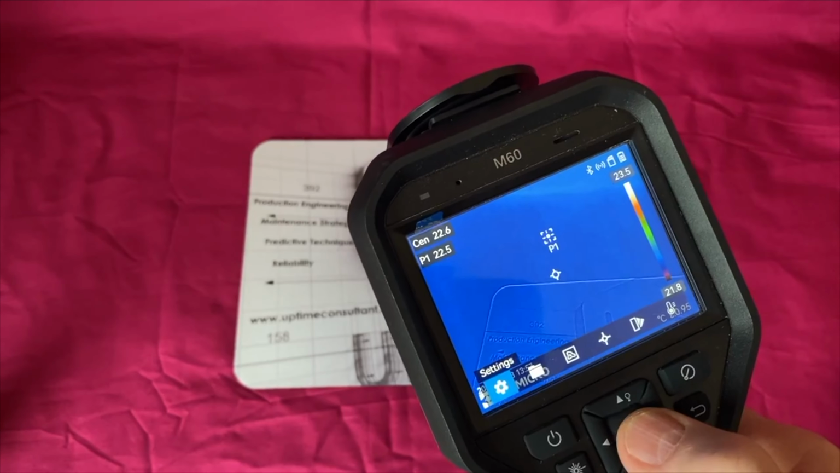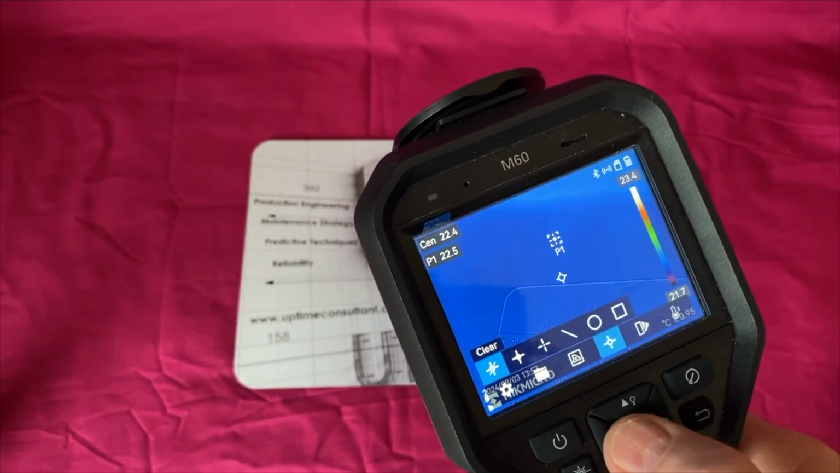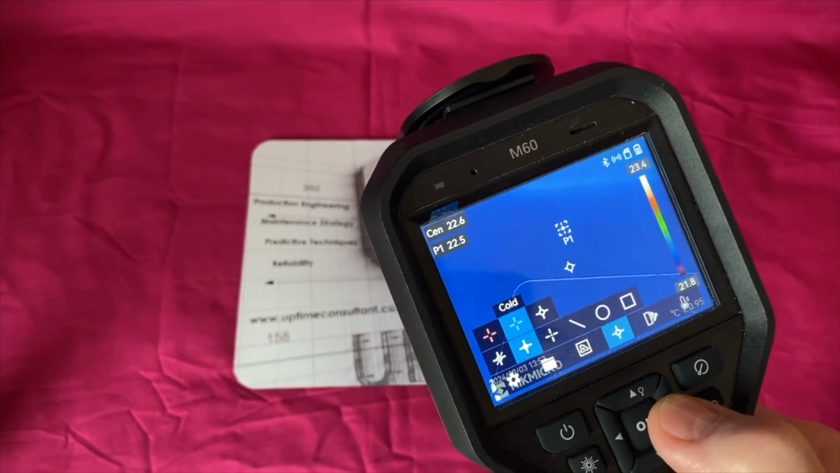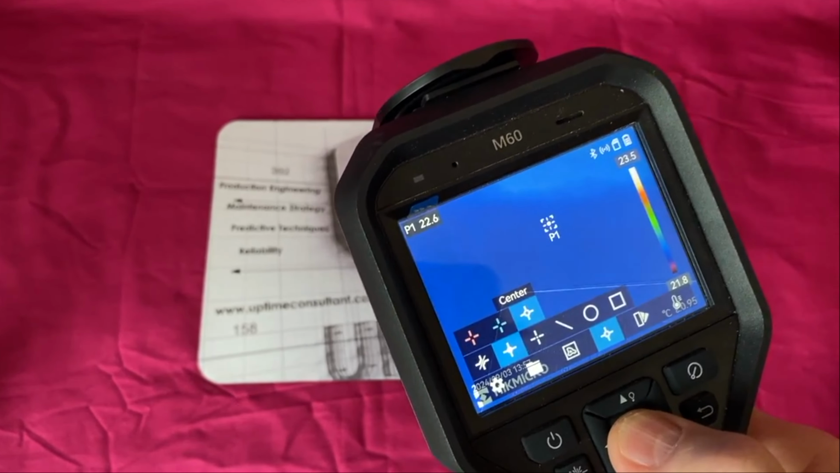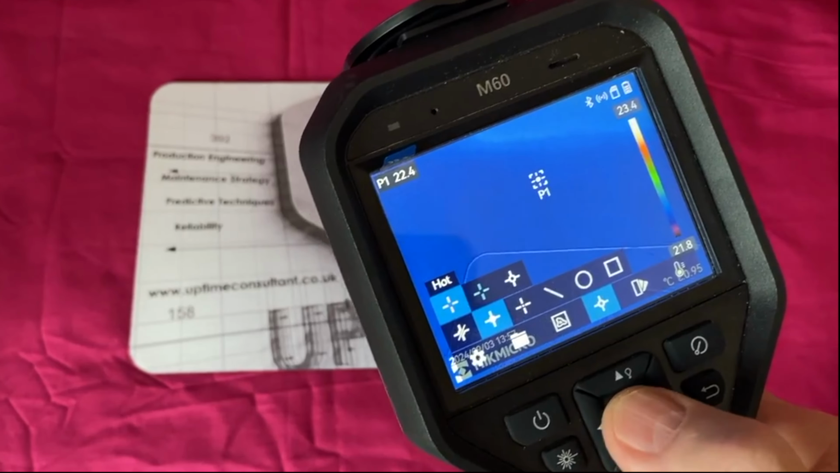If we want to, we can put a measurement point on. The one at the end there is to clear. This one we can put a hot spot in or a cold spot in or a center spot in. We've got a center spot in, so there, it's gone. Press it, it goes off. Press it back, goes on. So we'll take the center off. Let's put a hotspot in.